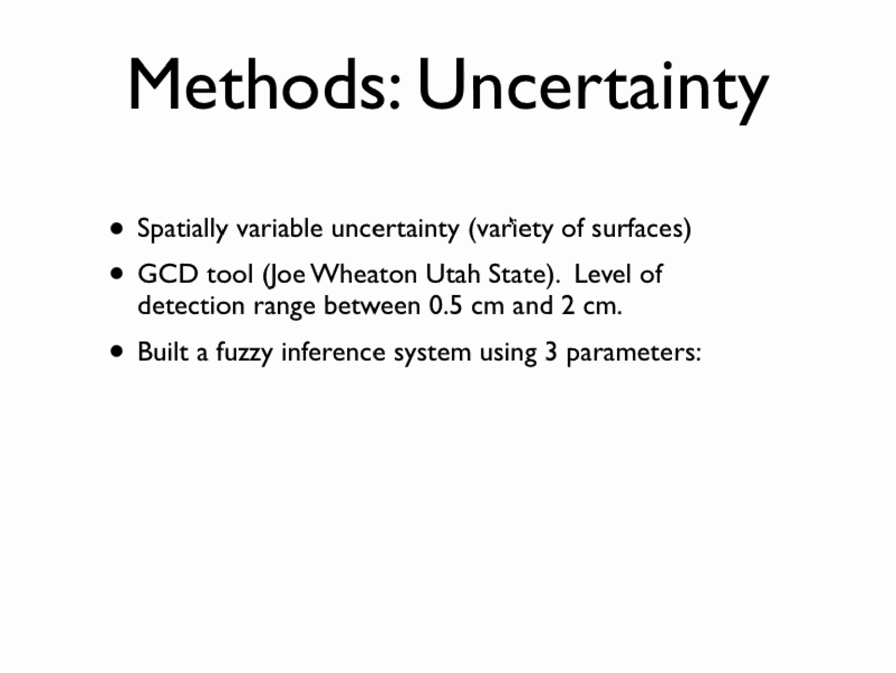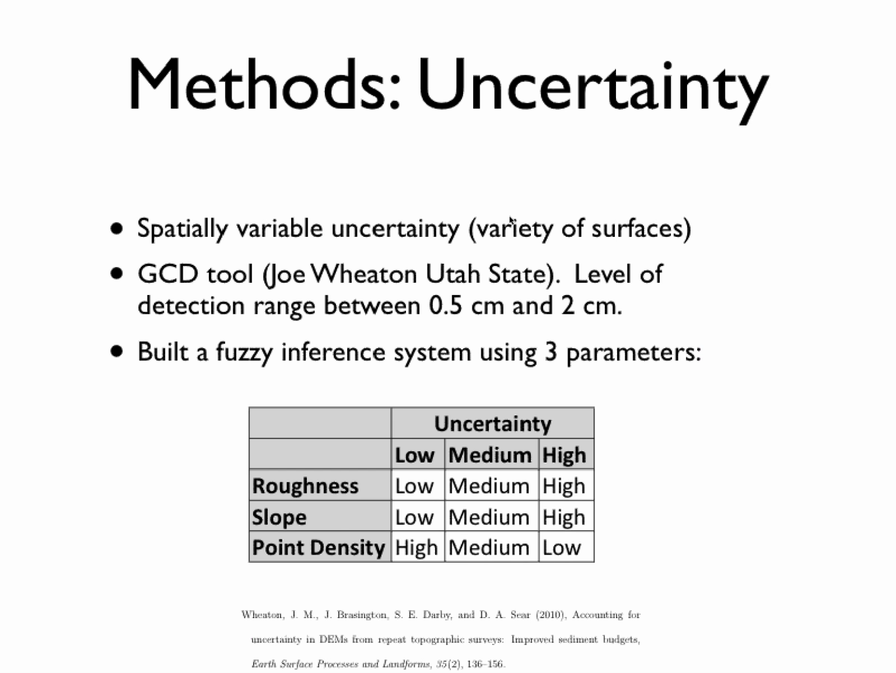And to apply this spatially variable level of detection, I had to build what's called a fuzzy inference system. And I used 3 parameters. So the fuzzy inference system sort of blends pixels with uncertainty. So you have a low, medium, and high. And you can interpolate in between low, medium, and high. So areas that have the highest uncertainty are areas with high roughness, very high slope, and low point density.